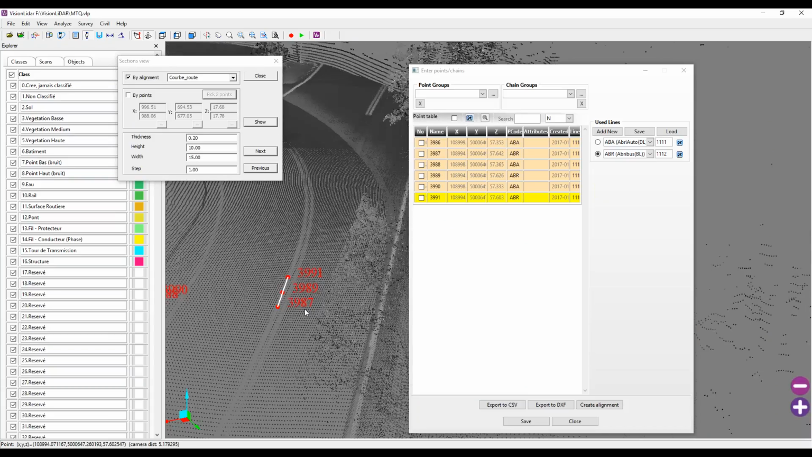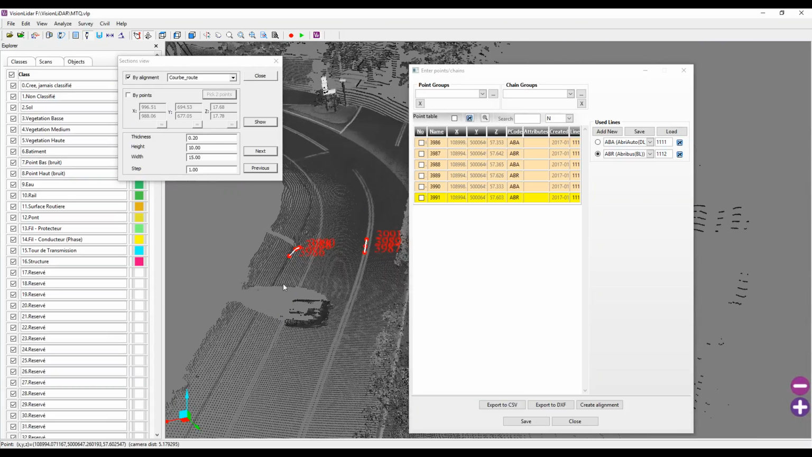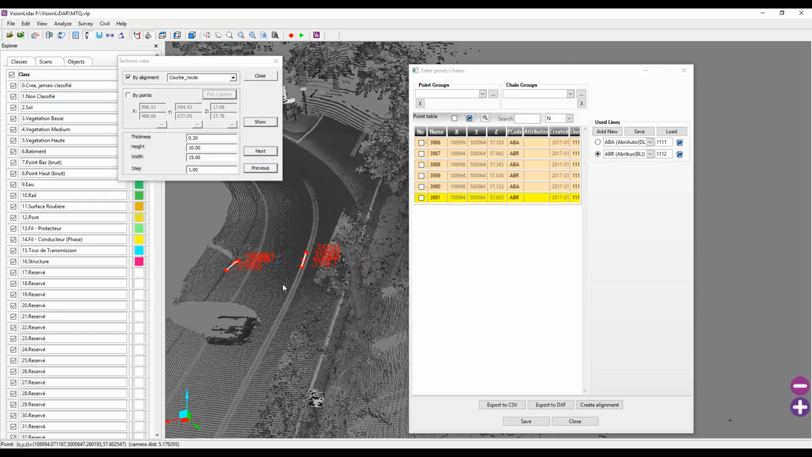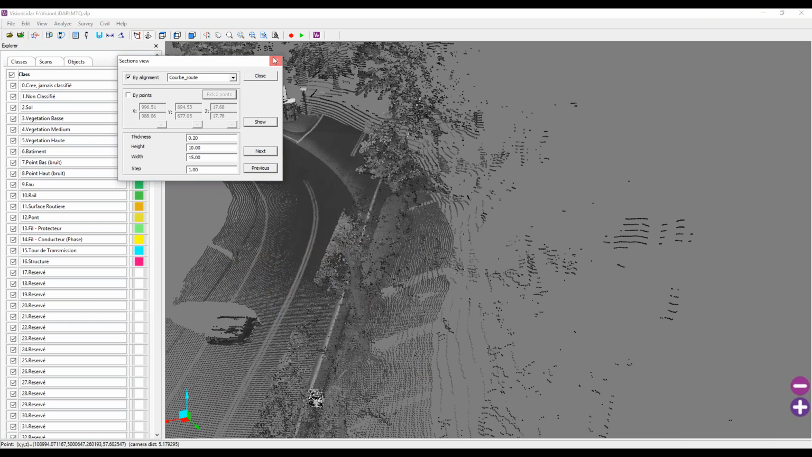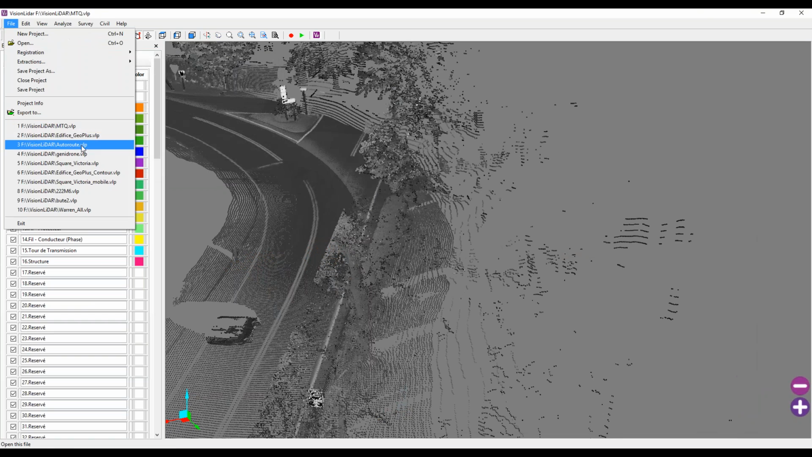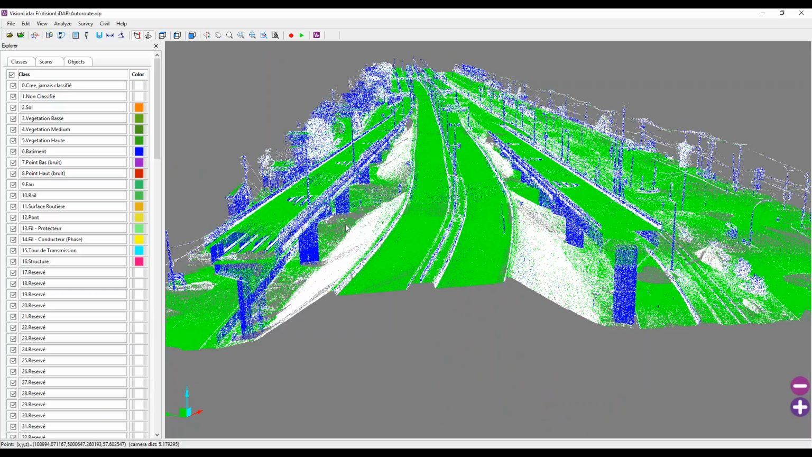Actually, I have a disruption here, so I would probably have to change that. But you get the idea, where as I move along my sections, I'm actually creating a chain as I move along, and I'm picking points. However, it was taking a lot of time this way, so we developed another tool where we can actually vectorize in a more automatic fashion.